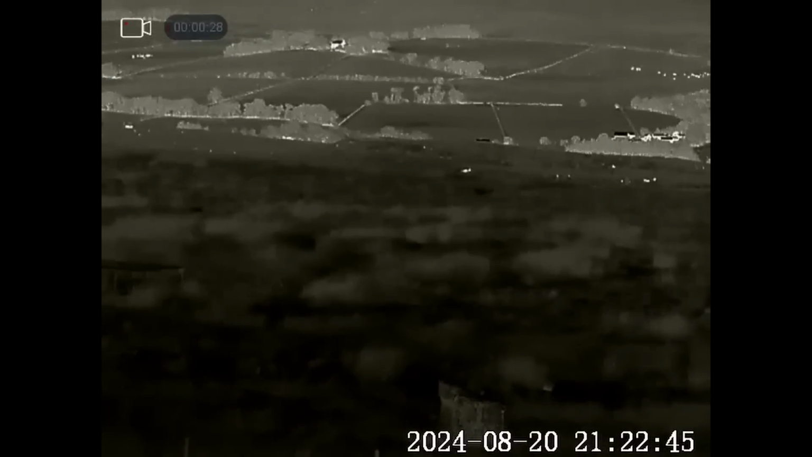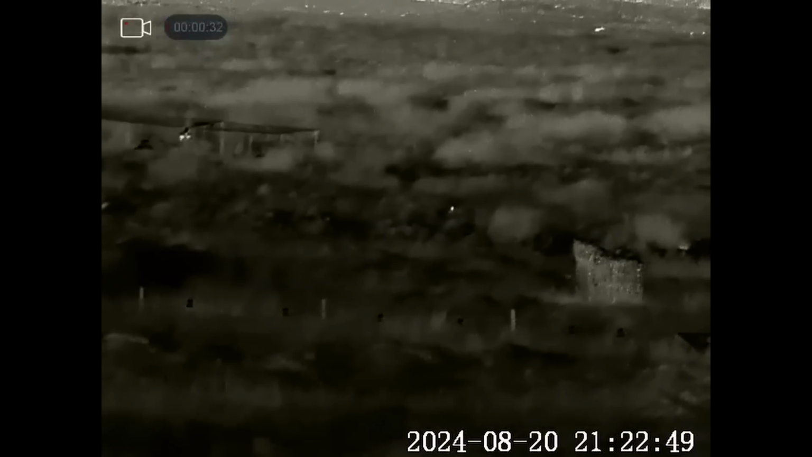I decided to hang on just a little bit longer and have one final scan round. You never know, just to see if there's anything about, but it doesn't look like it. All the ducks are nicely on the pond, except for I think there's just one wandering about.